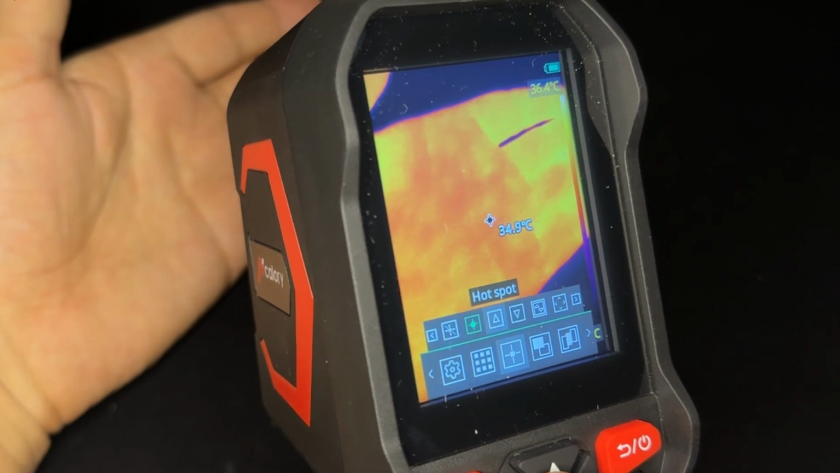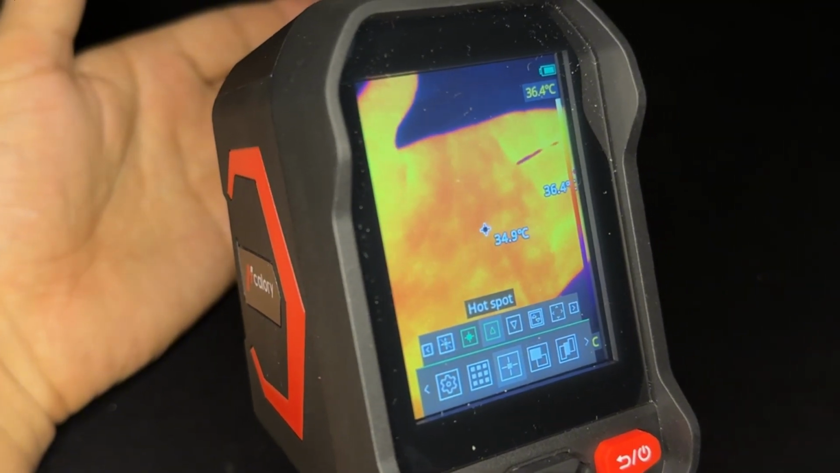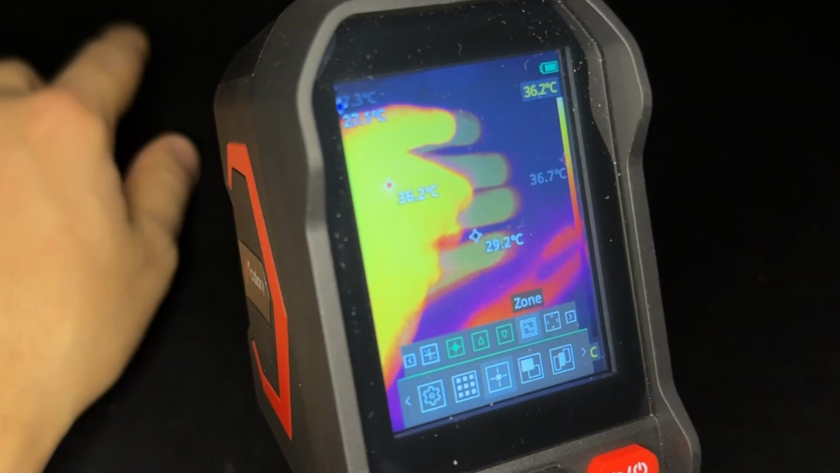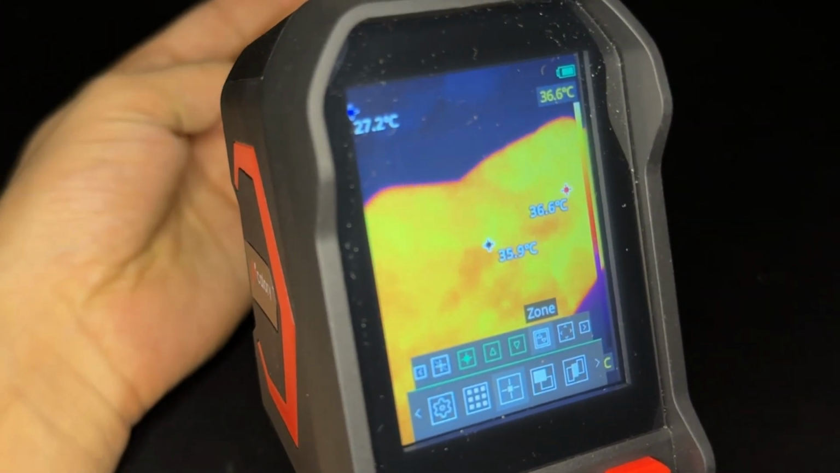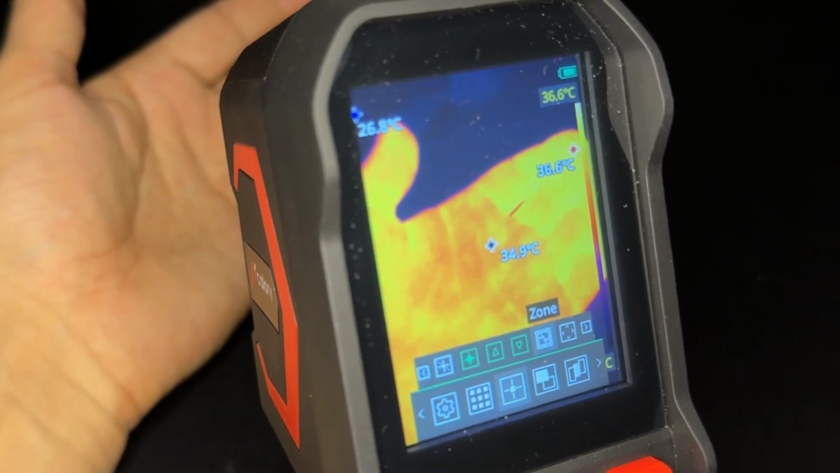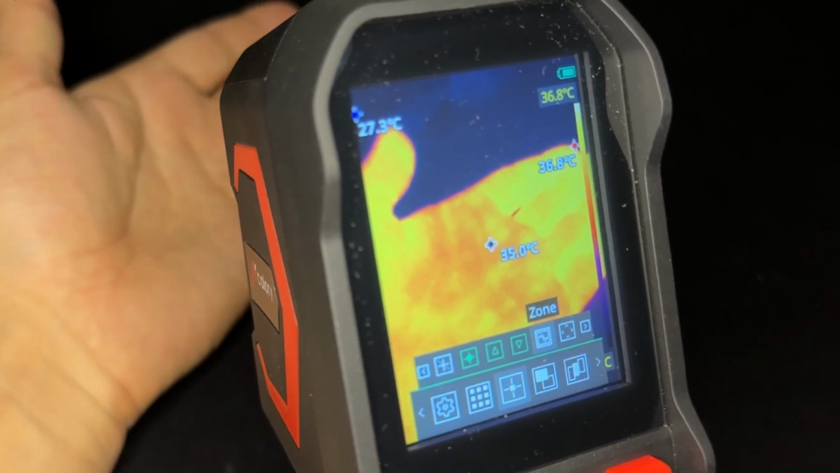And let's go to hotspot. Now it is finding the hotspot at the same time center point. Let's go to the next one, and it's gonna find the cold spot. This area right there is the cold spot, and right side it is the hot spot, and the center is just giving you 35. The hot spot is 36, the center is 35, the cold spot is 27.3 Celsius degrees.